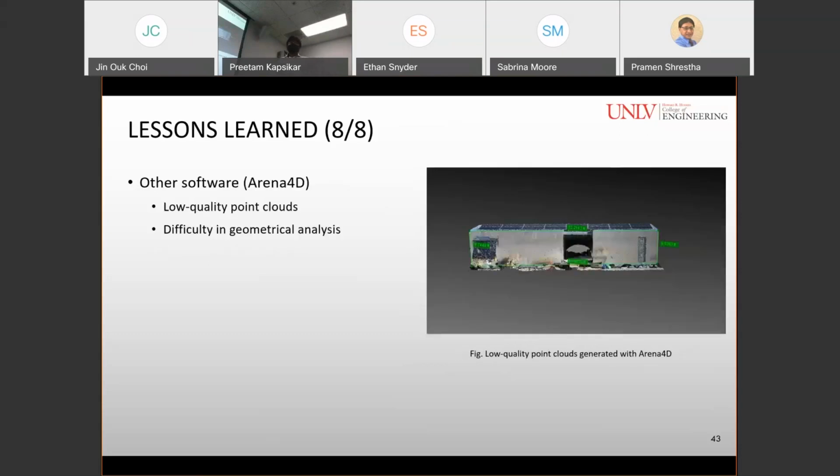So we also generated point cloud with other software, which was Arena 4D. However, the software couldn't generate high quality point clouds, and also it was difficult to conduct geometrical analysis. That's why we preferred using Autodesk Recap.